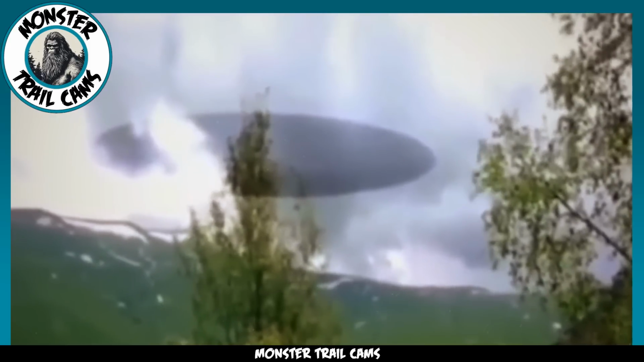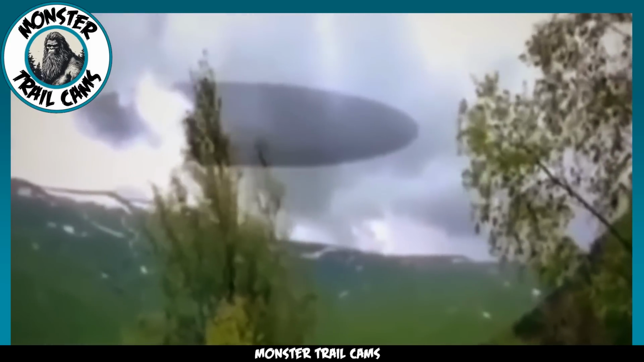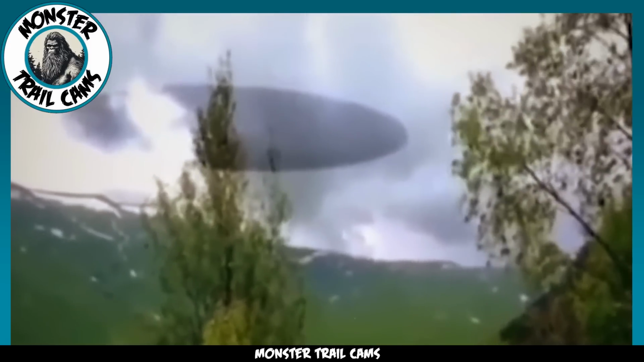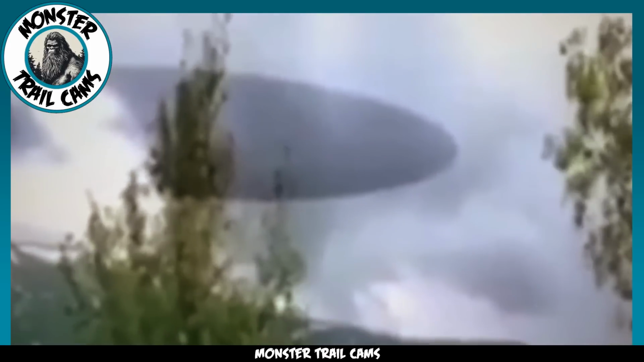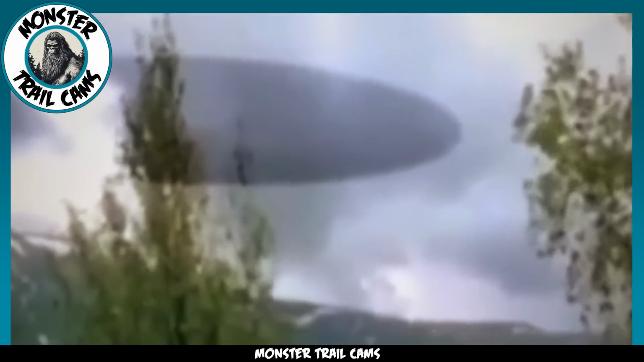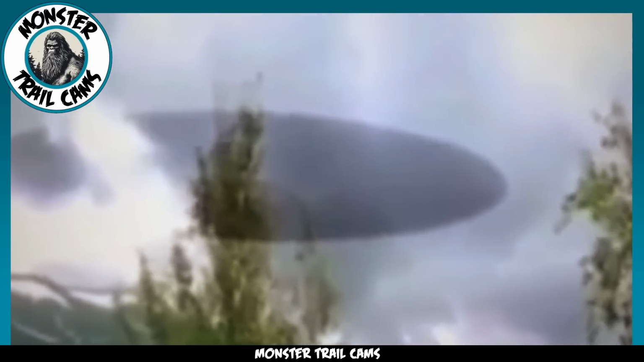At first glance, it could be mistaken for a lenticular cloud, which is a type of stationary cloud shaped much like a lens or saucer, often aligning at angles to the wind. But in this video, there's a twist. While the surrounding clouds drift by, this object remains eerily still. It begs the question, is this some kind of unidentified flying object, UFO, or maybe some otherworldly craft that we're yet to recognize?